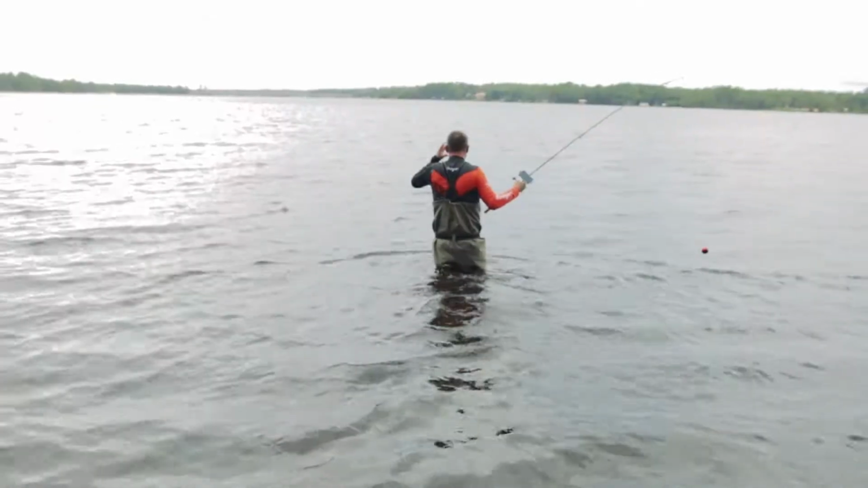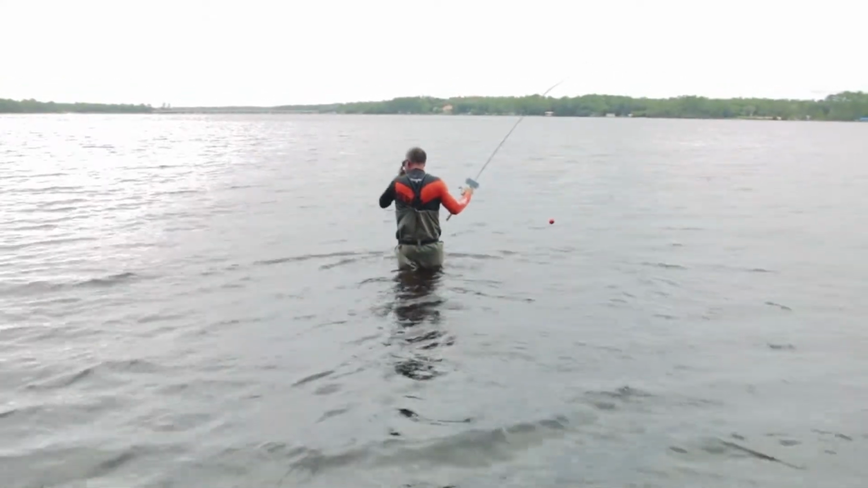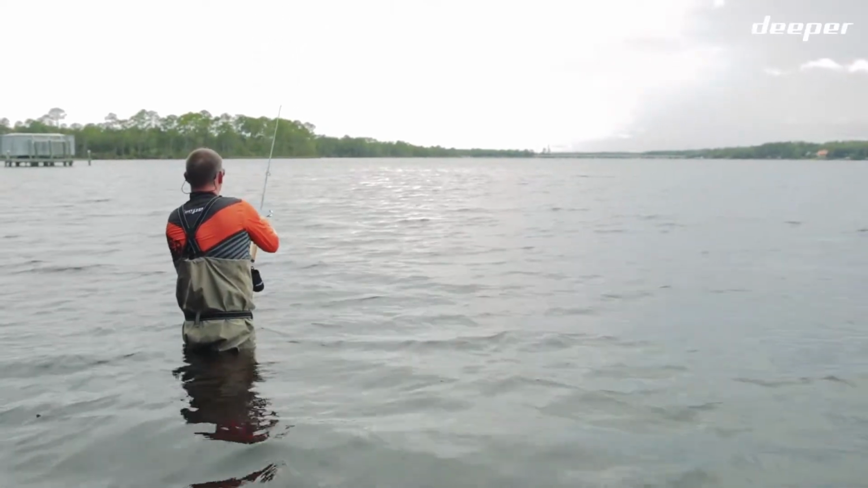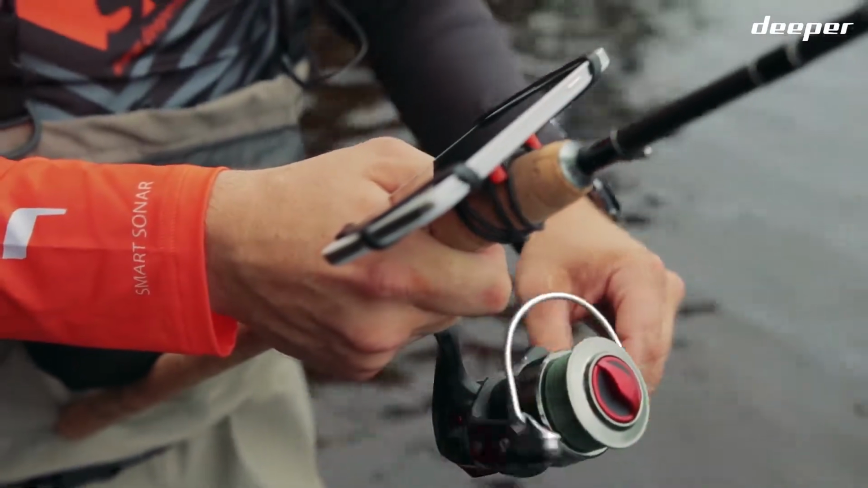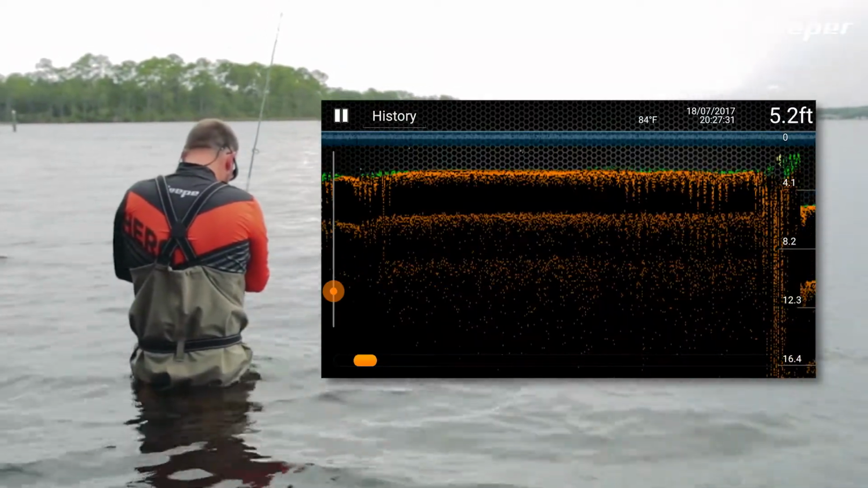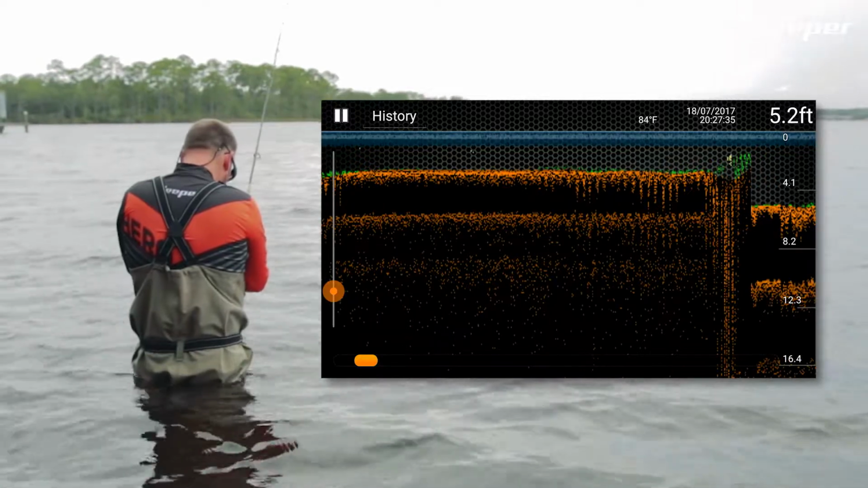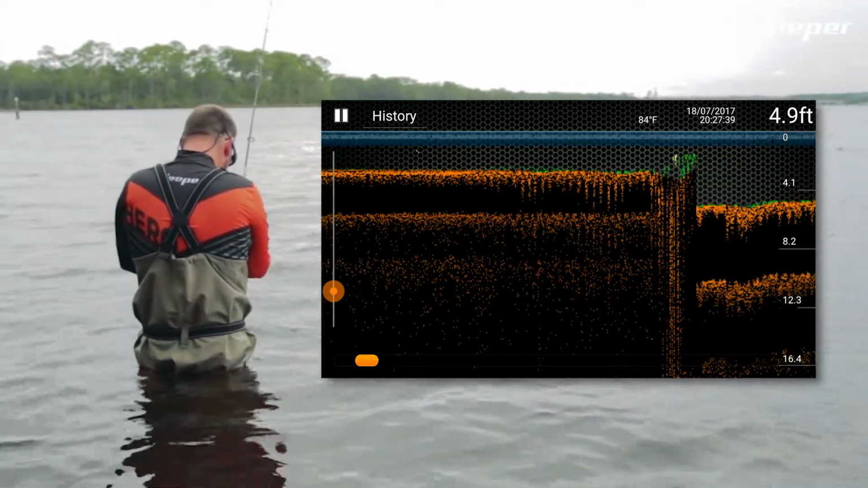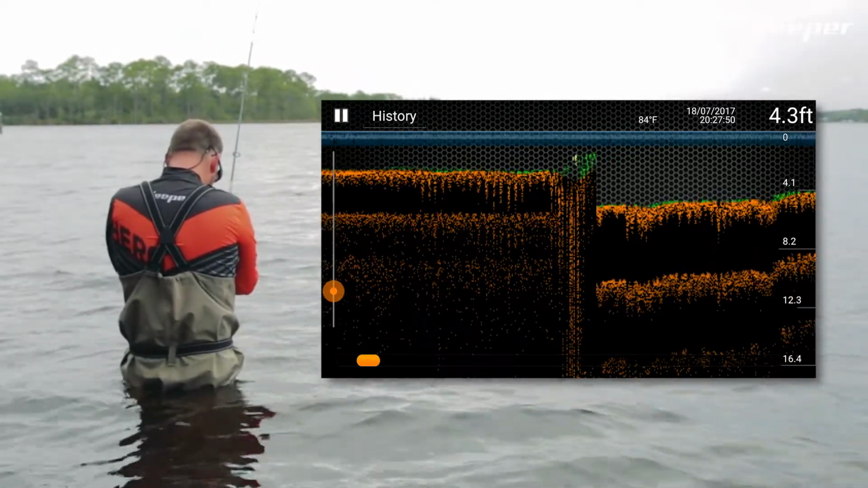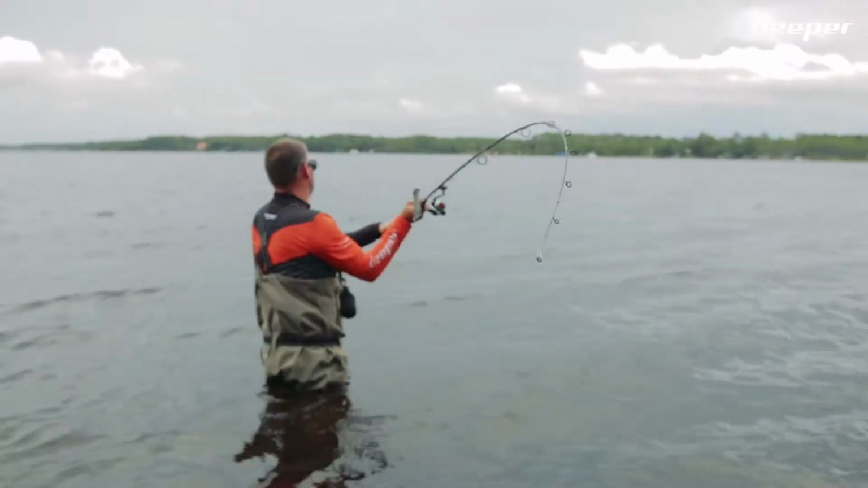So we're going to start off casting in a fan pattern. We'll start from the left and just work our way around clockwise. I'm looking for, right now it's kind of flat, but I'm looking for changes in elevation, which I see a little bit right here already. Looks like a little bit of bait fish holding out on top of the grass. And you can see that by the little orange dots that are above the, obviously, the ground line. Slowly work it back to me.